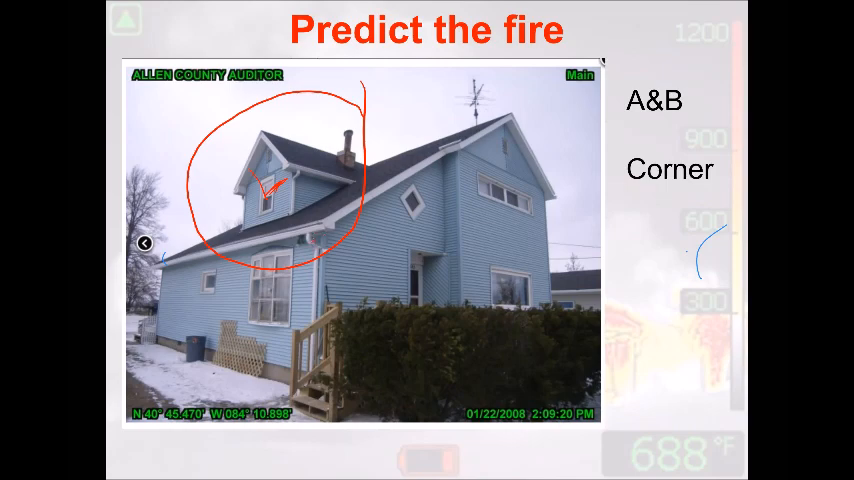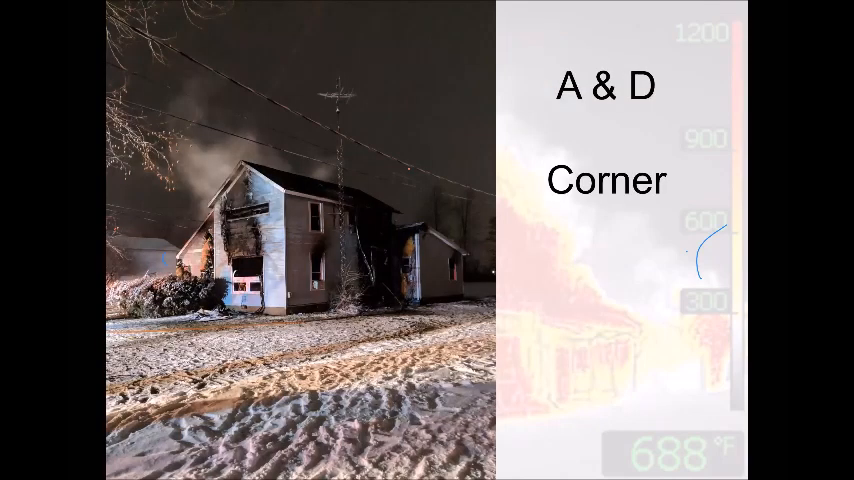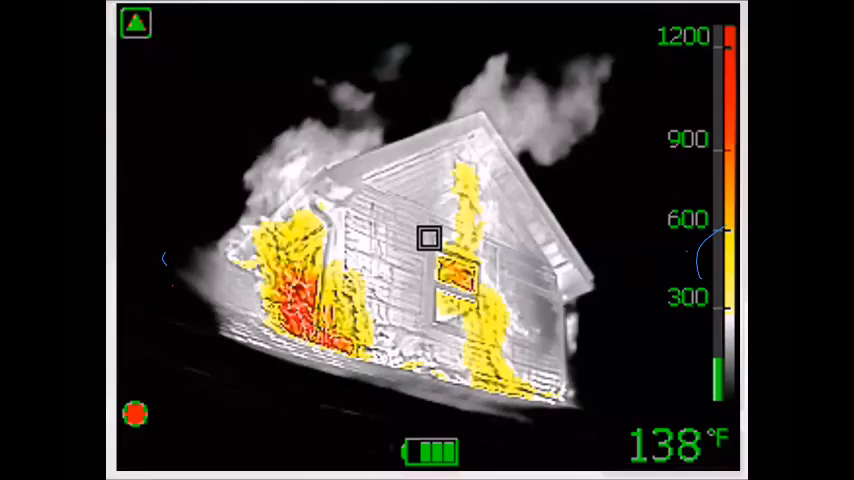What's the geometry of the building? The fire is going to follow the geometry. That was one thing I picked up from Chief Joe Prenesti: read the building, read the construction. And this right here, fire travel all day. I'm using the camera to predict where the fire is going. So this was when it was on fire. You can see we had a hell of a time trying to get the void spaces put out and all that stuff. This is actually a hoarder house.